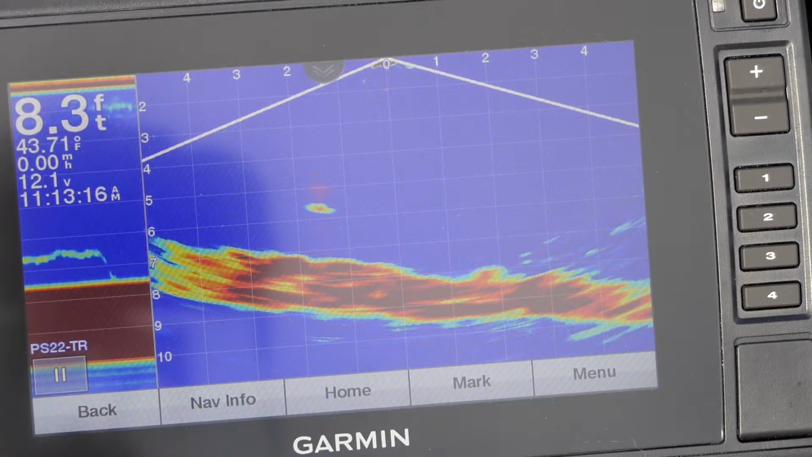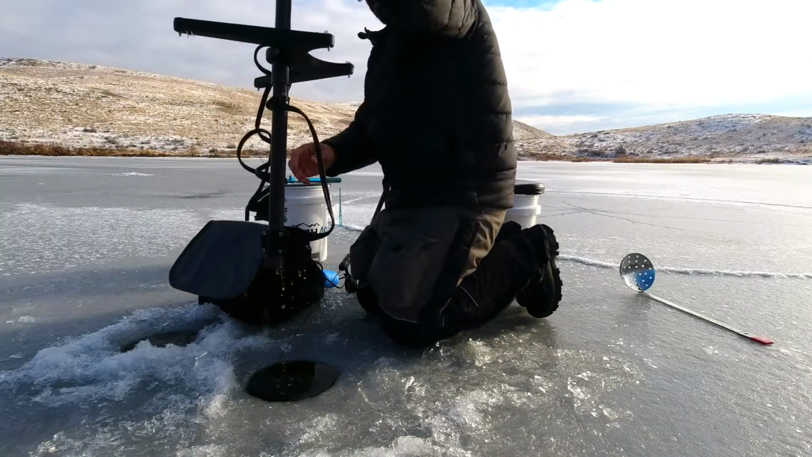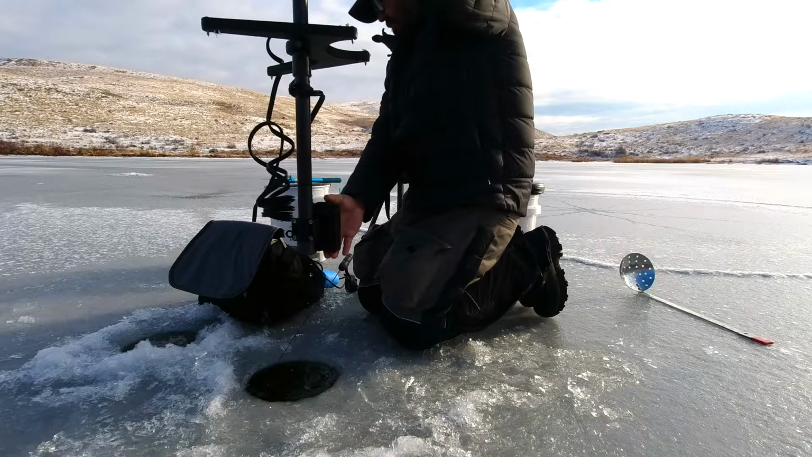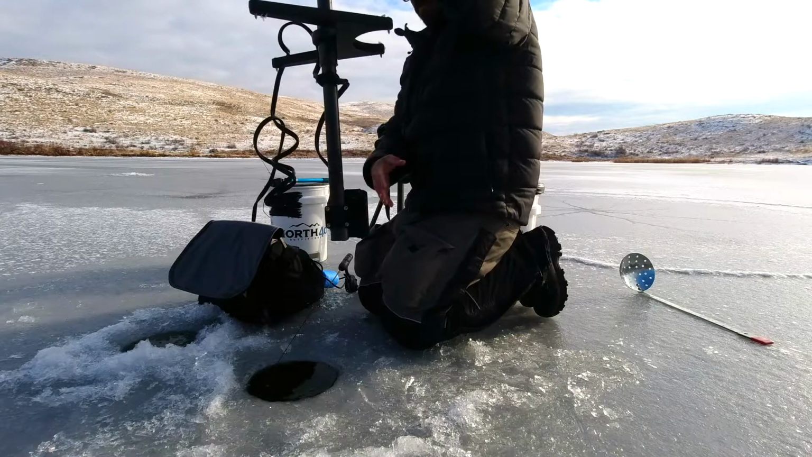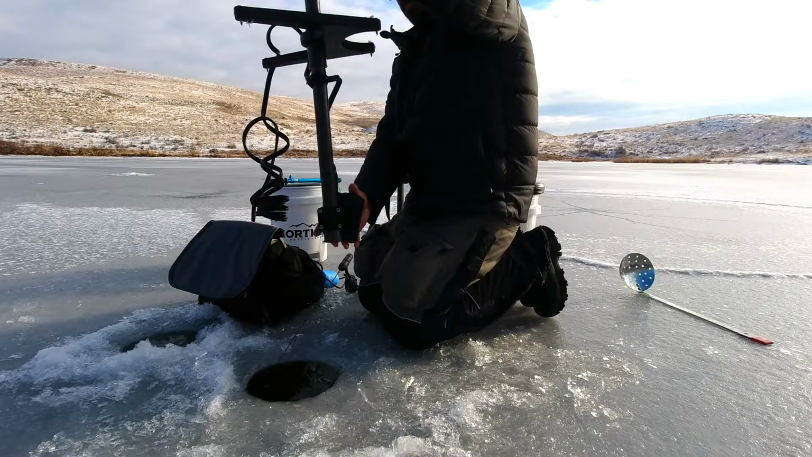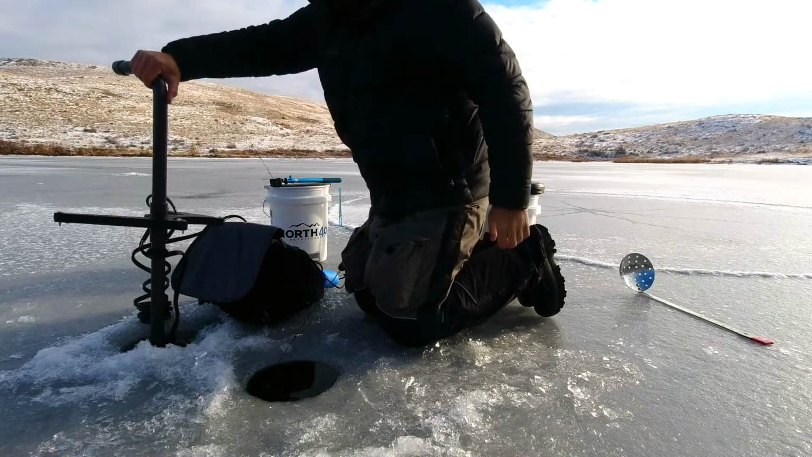So I'll take this out of the water, and then I can rotate this. Now it's shooting out, so it makes a noise when it does that. So now it's shooting out. I'll have it angled downward a little bit so that I can see down slope. I'm going to put this back in the water now.